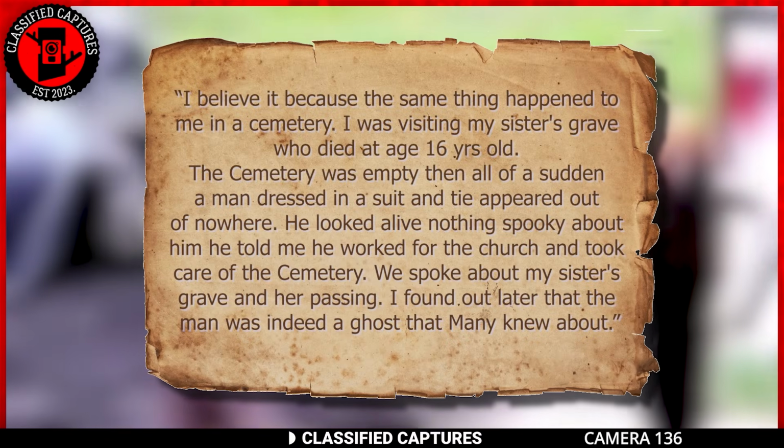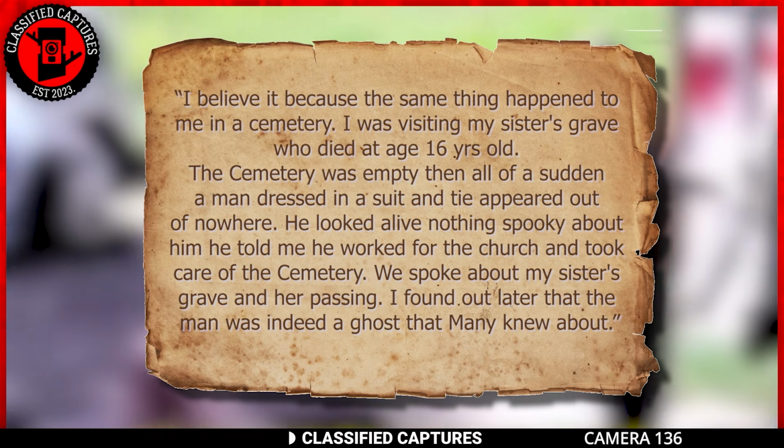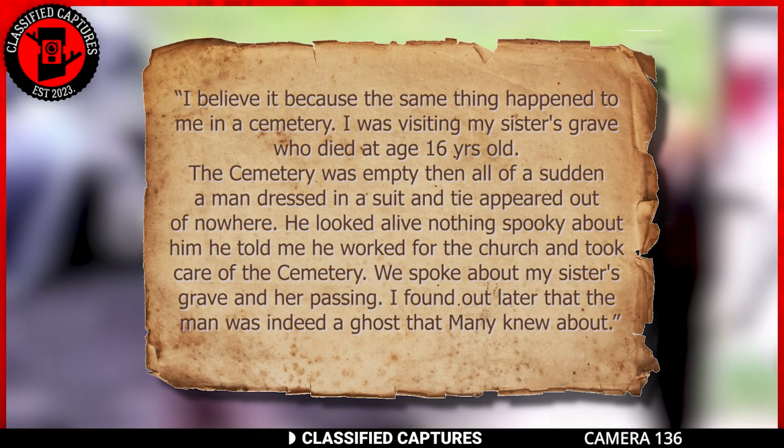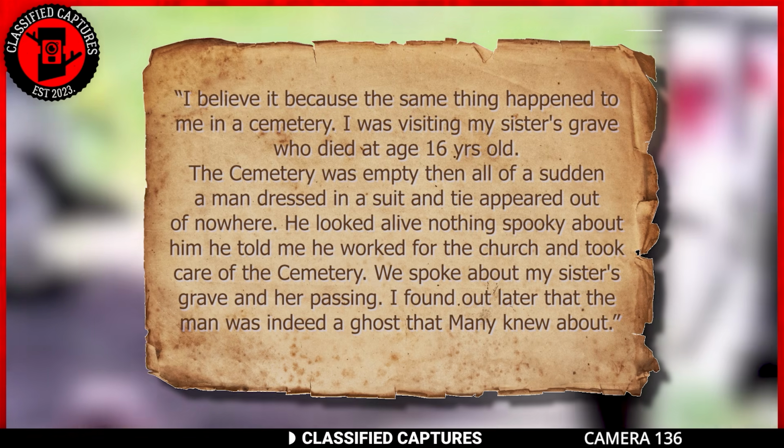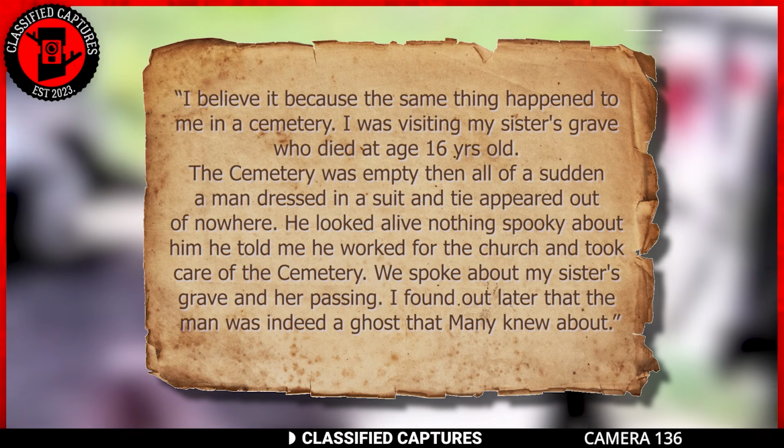I believe it because the same thing happened to me in a cemetery. I was visiting my sister's grave who died at 16 years old. The cemetery was empty. Then all of a sudden, a man dressed in a suit and tie appeared out of nowhere.